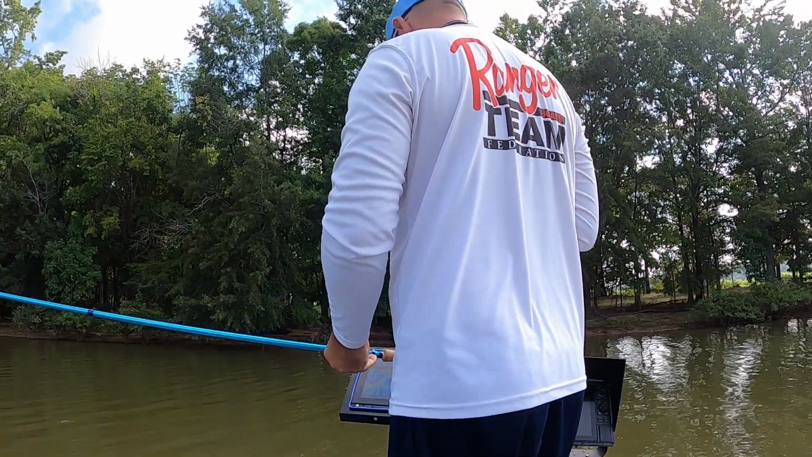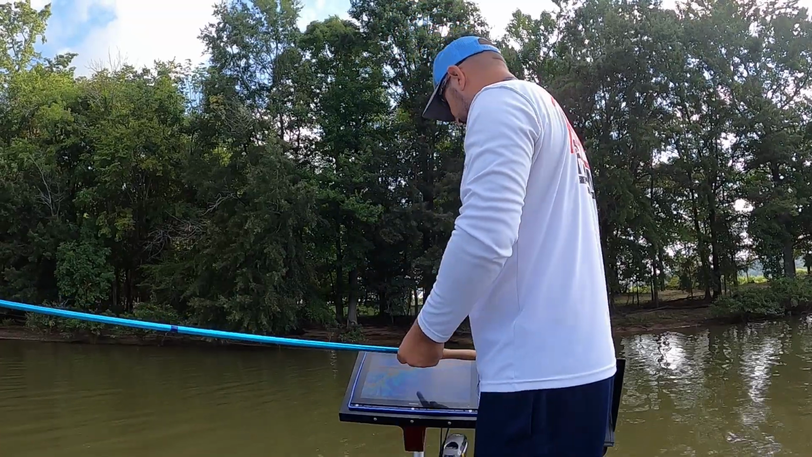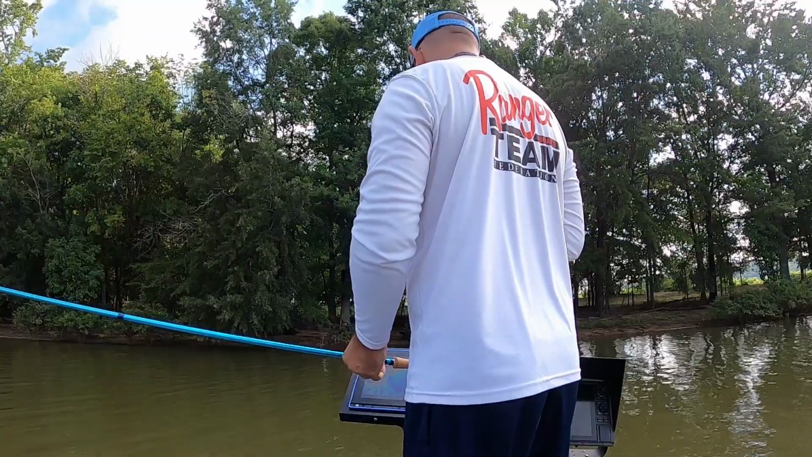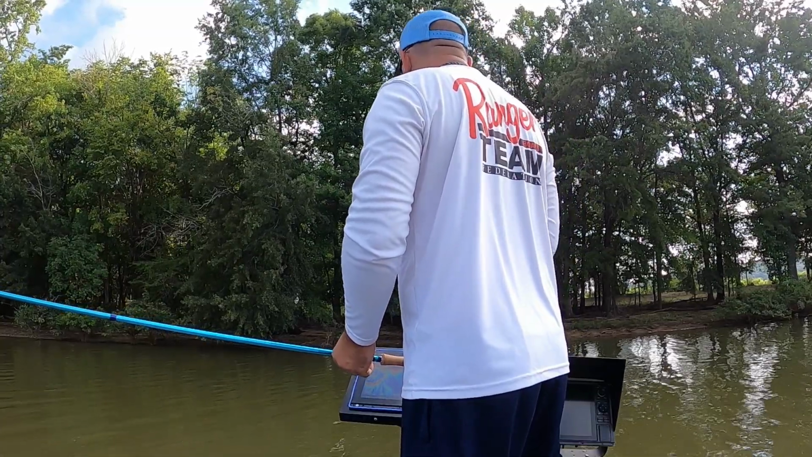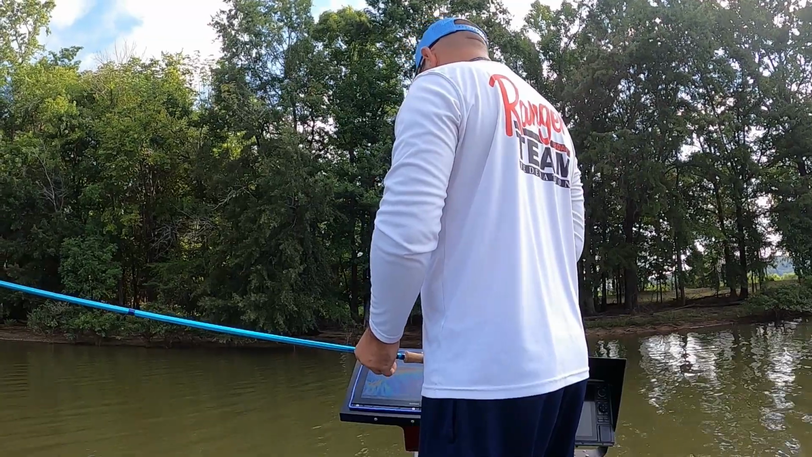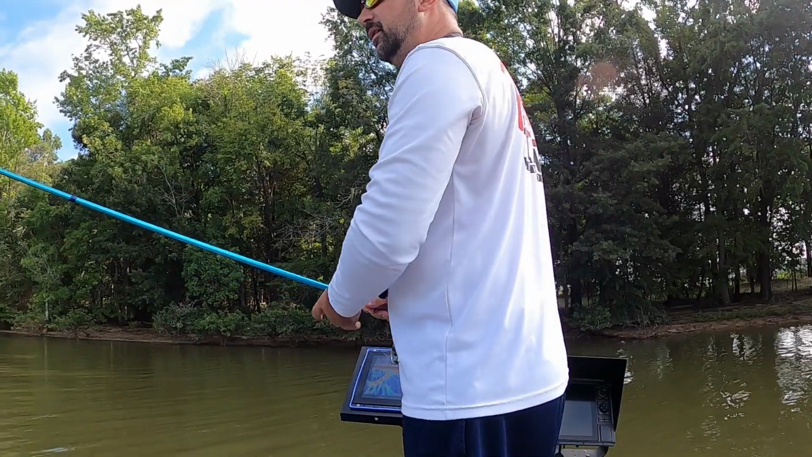We're checking some shallows. Y'all may be able to see the numbers on this screen as big as this thing is. We're just checking around some oddball places, seeing if big ones ain't laid up. Well, they sure haven't been where we've been.